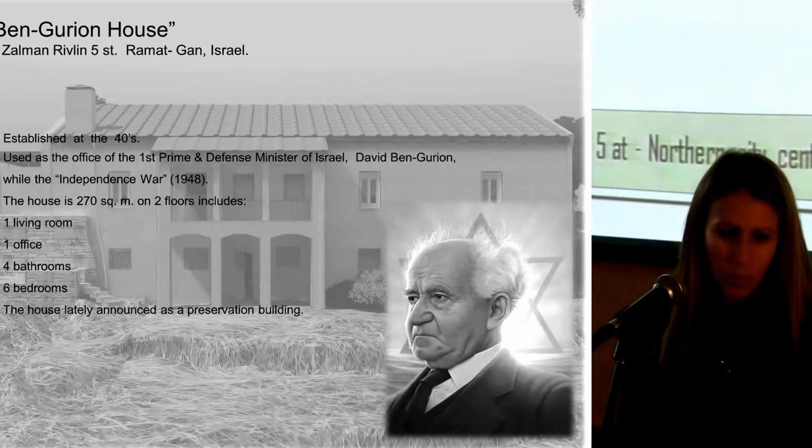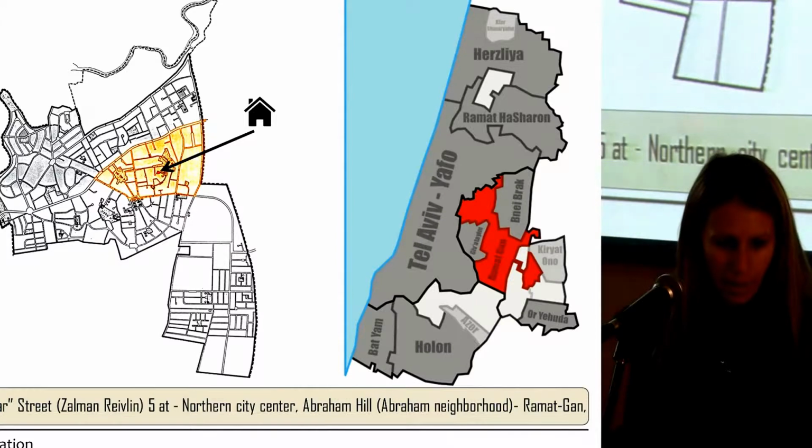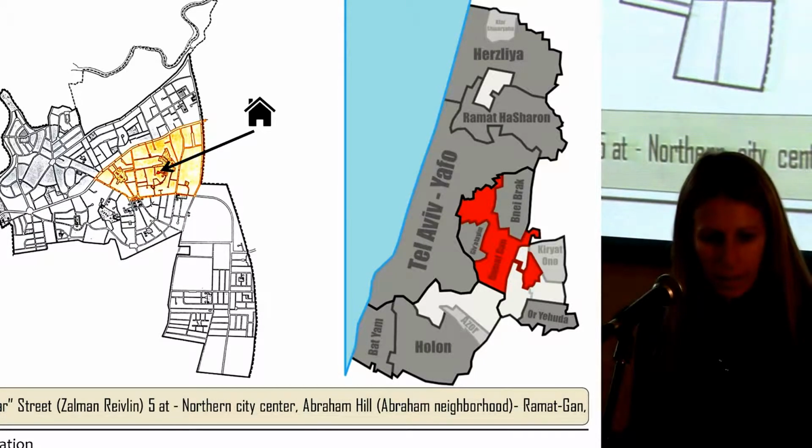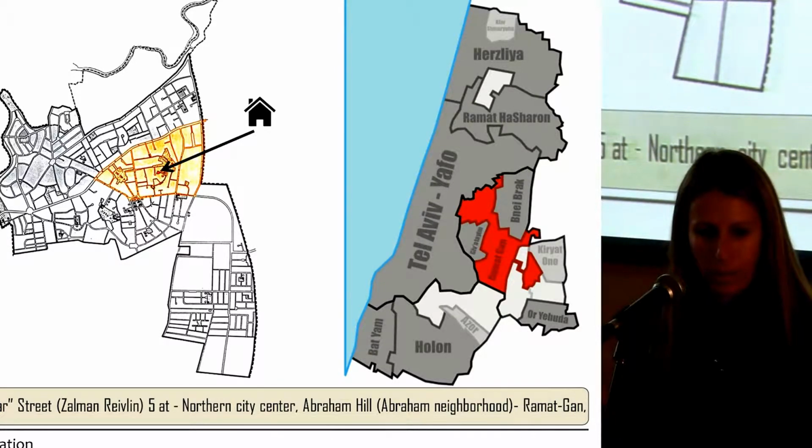For somebody who knows Israel a little bit, here you can see the location of the house. This is the greater Tel Aviv area, and what you see in red is the city of Ramat Gan, which is exactly adjacent to Tel Aviv, and the house is located within Ramat Gan.